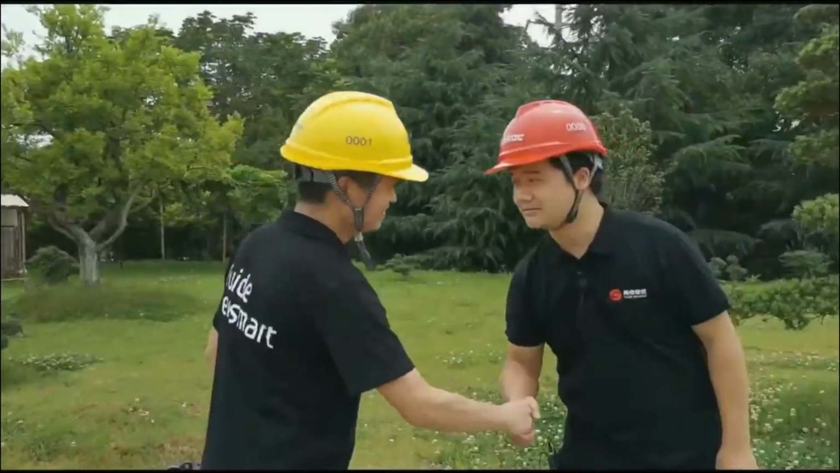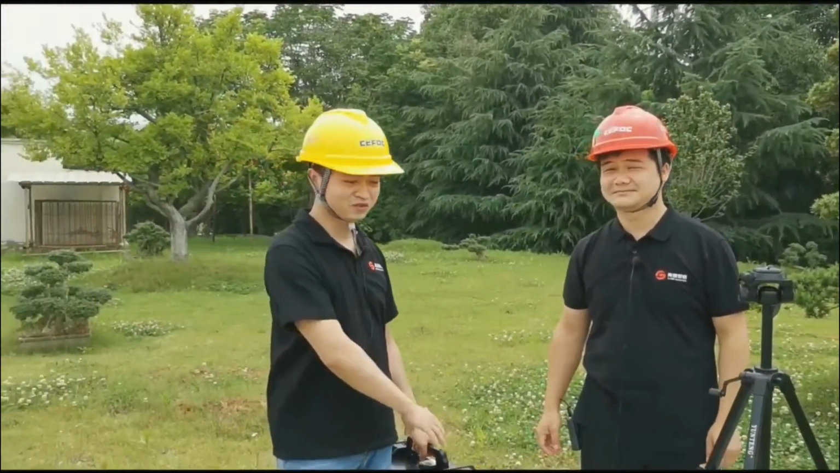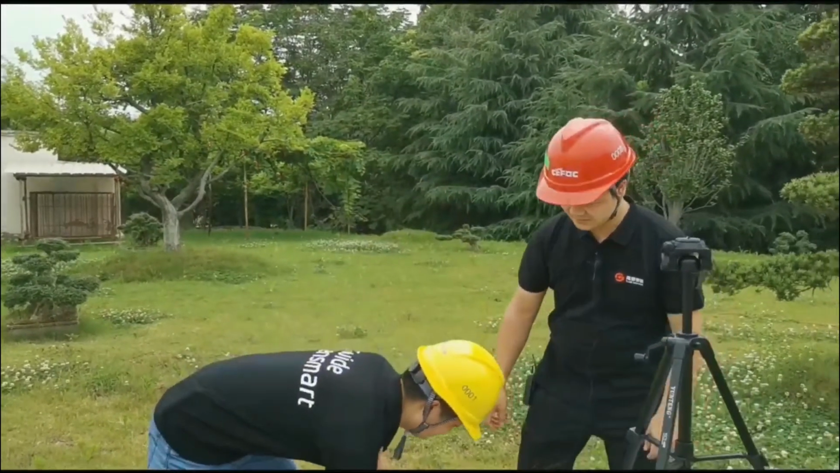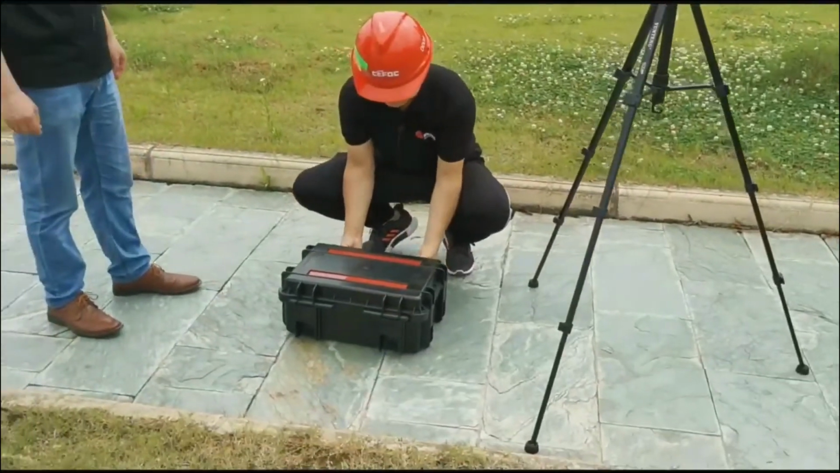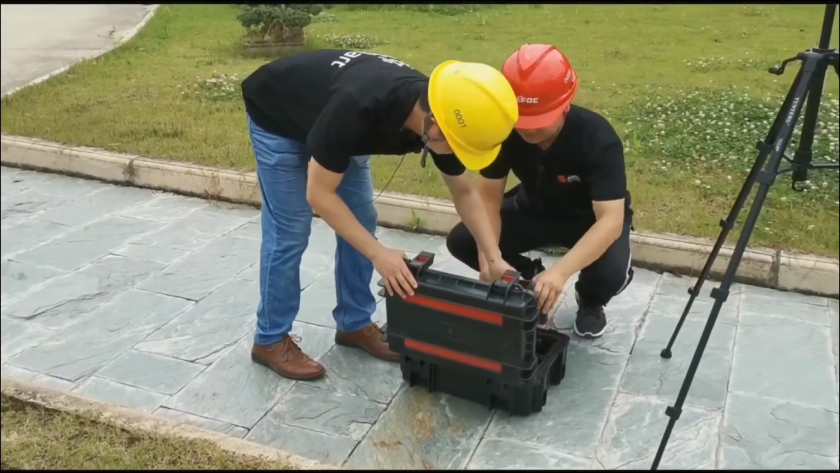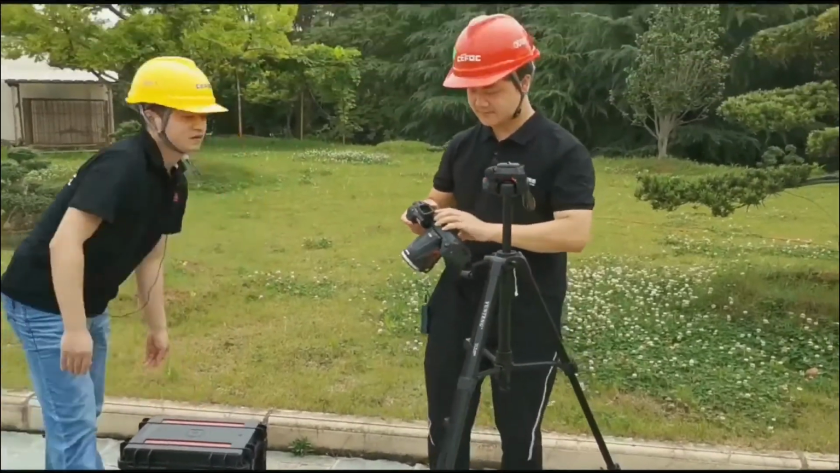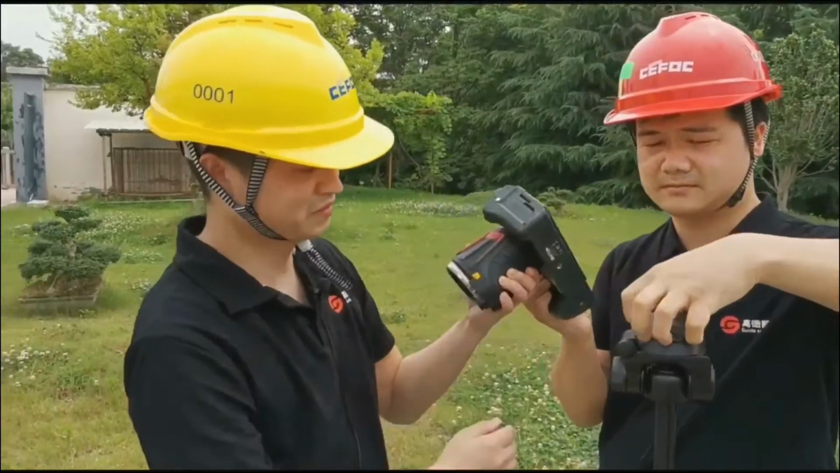Hi. Hello. This is our engineer, Mr. James. He will show us how to use the camera to check the power grid. Here is the interface for the report.